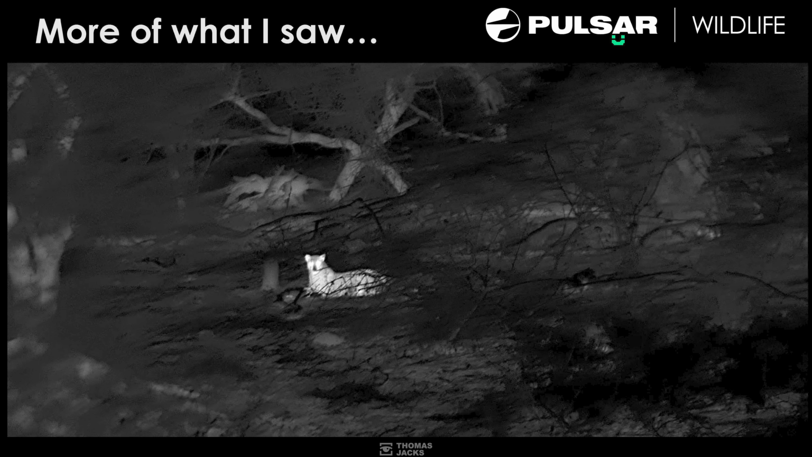Even when you think that run across the road is finished and you've had your sighting, thermals will put you onto it. And then this right here, can anybody tell me what this is actually? Because when I first saw it, I got the ID wrong. In real time, I got it wrong. Can anybody tell me what that is?